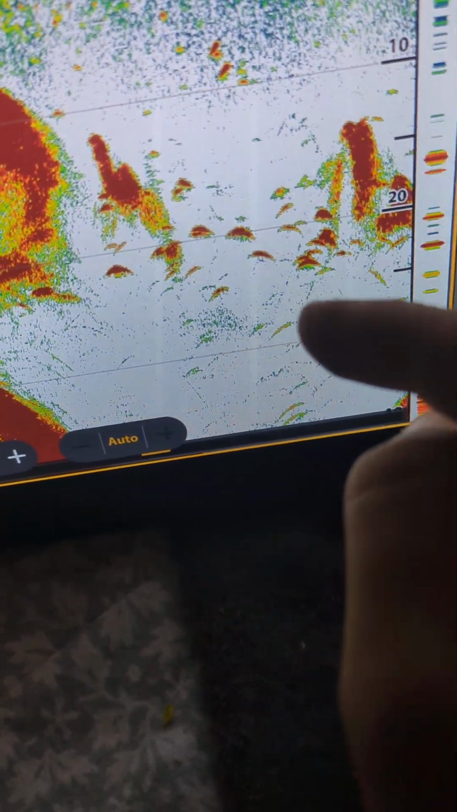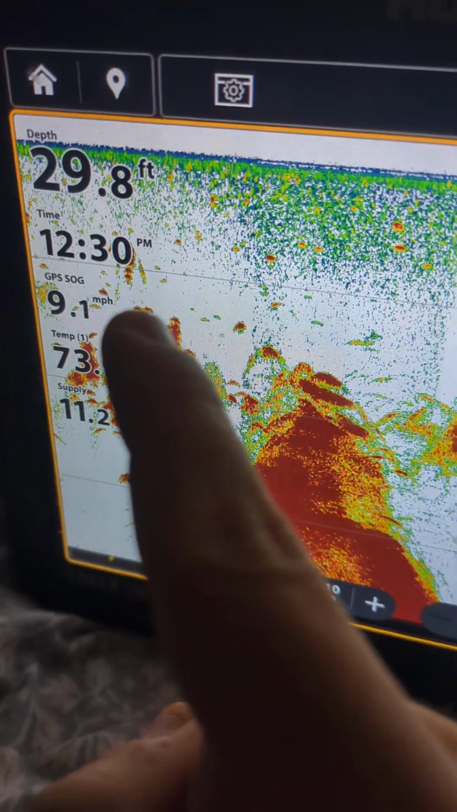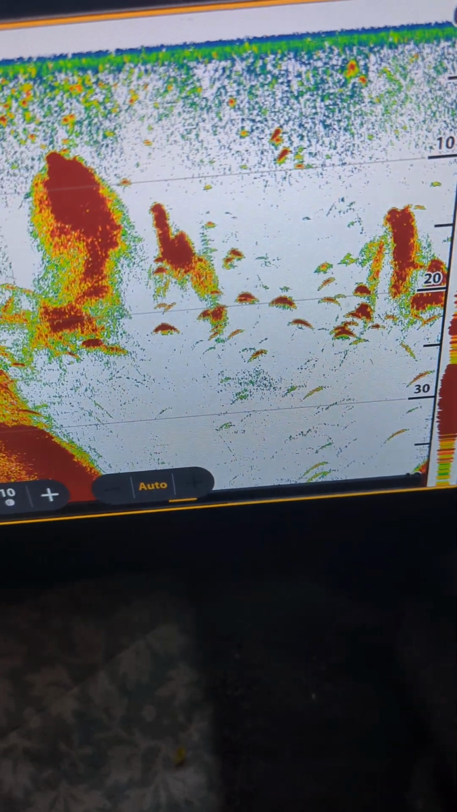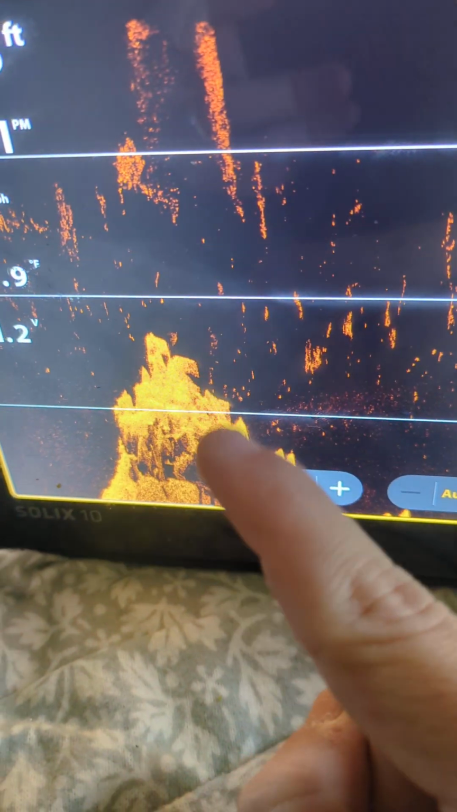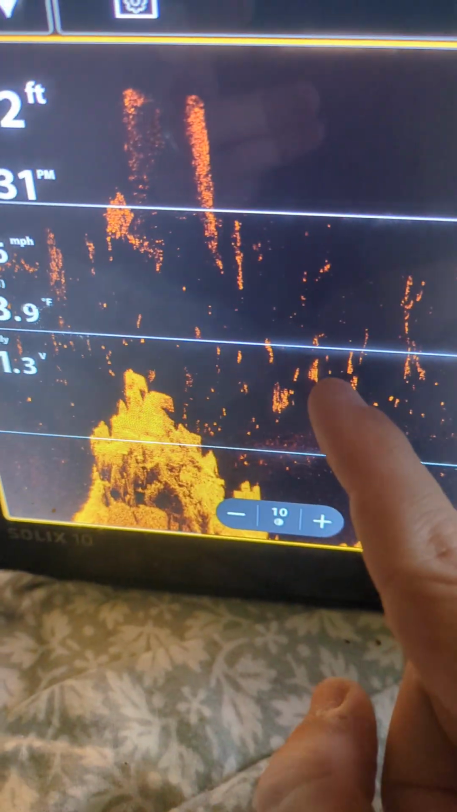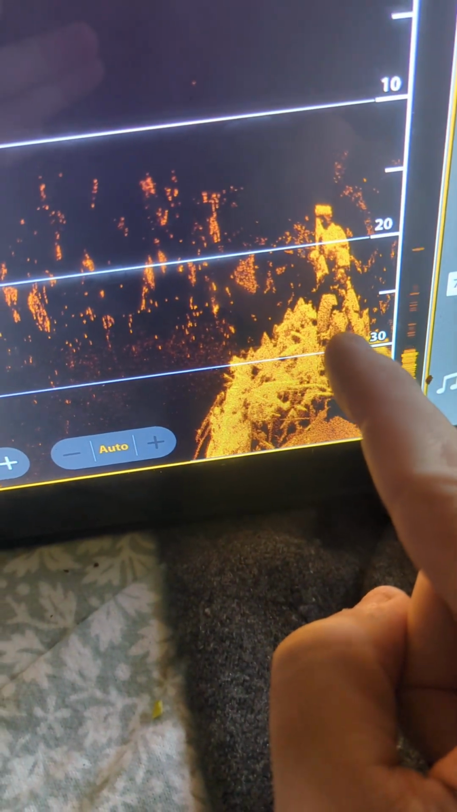This thing can go to 3,000 feet deep or 5,000. I'm pretty sure 3,000 though. But anyways, this tells you the temperature and all that good stuff. Then you have this. This is pretty much photo imaging. That's rock. And these are the bait fish. And then these little dots are what you're after.